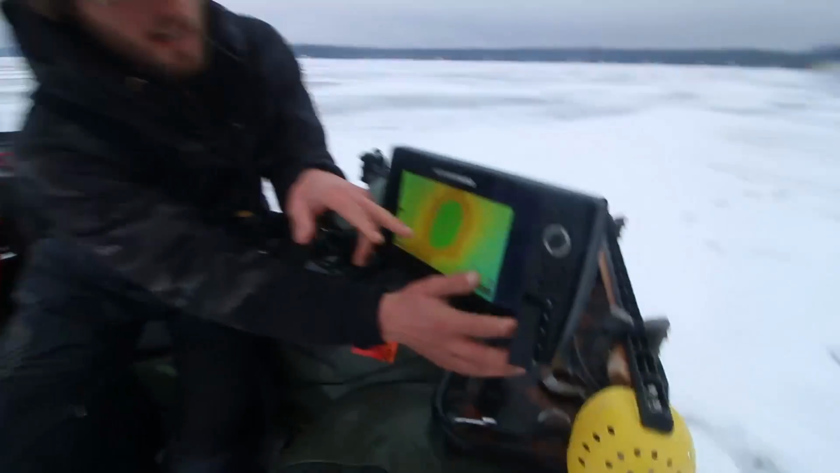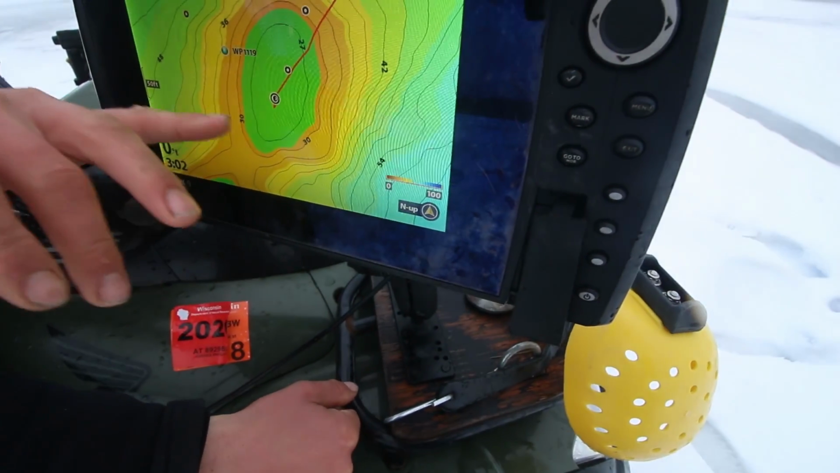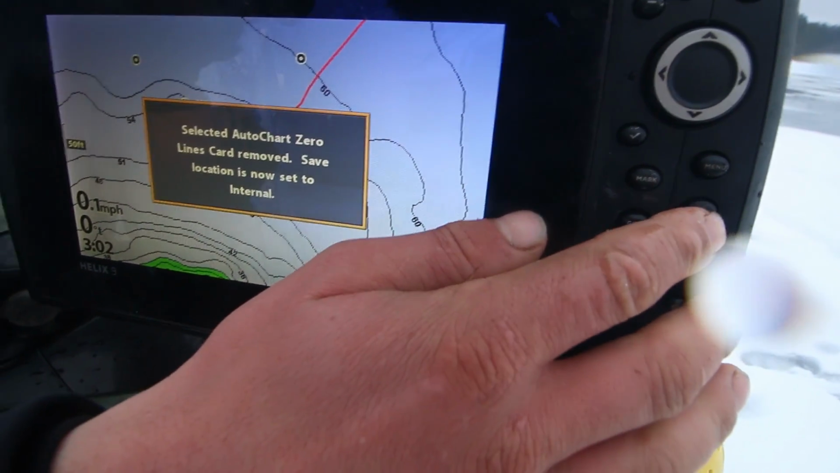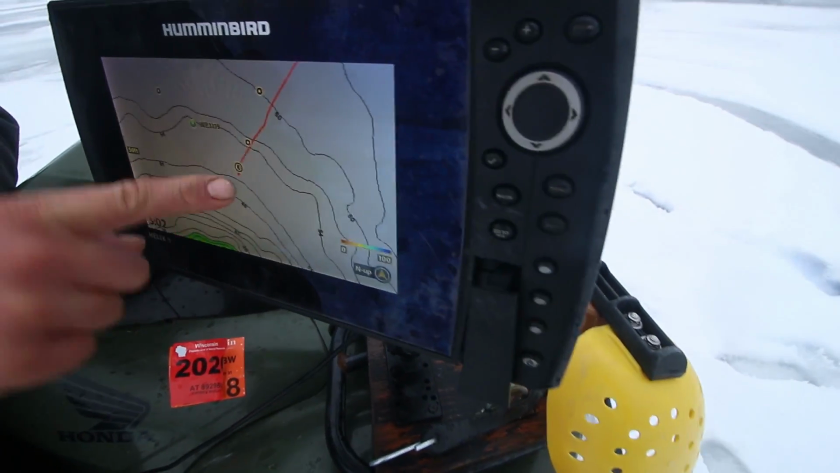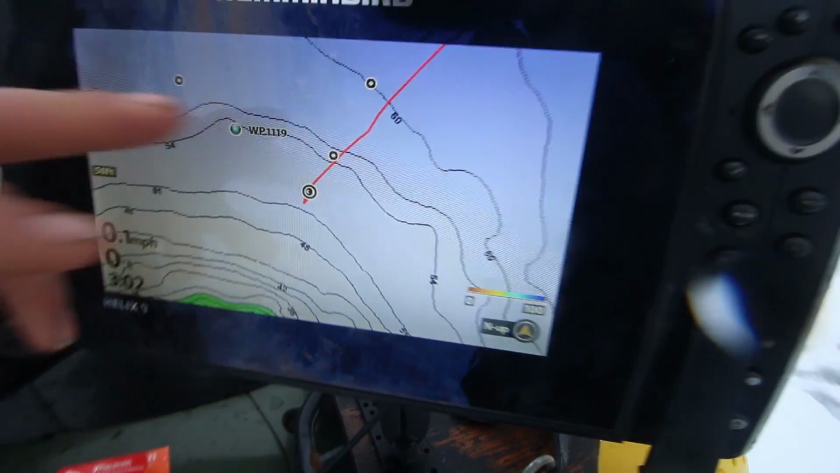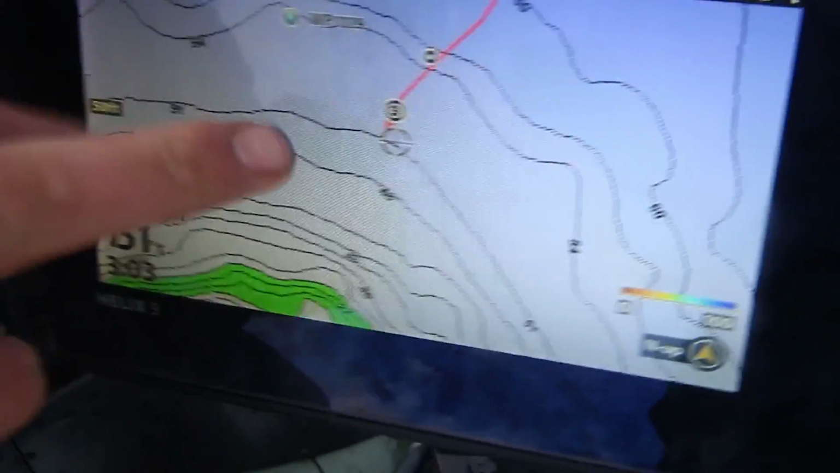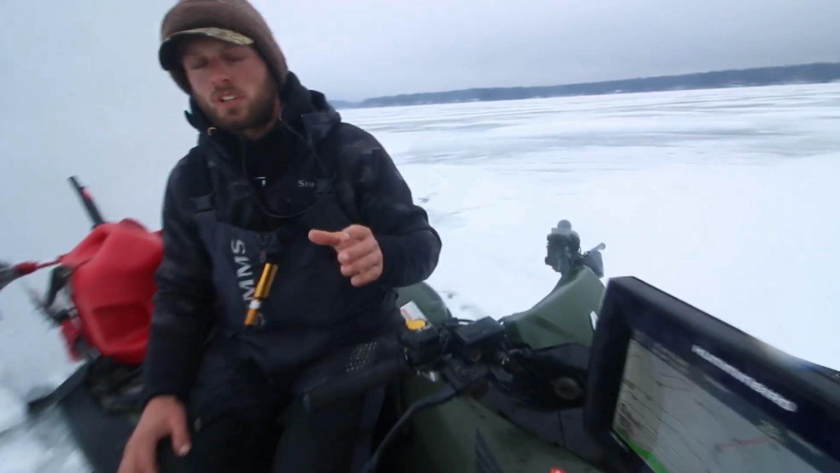Now, if I take my auto chart card out of the sonar, a very small hump here that we're on, you're about to see it. It is gone. You can no longer see the hump, even though our location has not changed. It shows we're in 55 feet of water. So yeah, you could drop a waypoint on there, as I have. We're actually sitting on a waypoint right here too, but without having auto chart, you don't fully get an idea of what these spots look like.